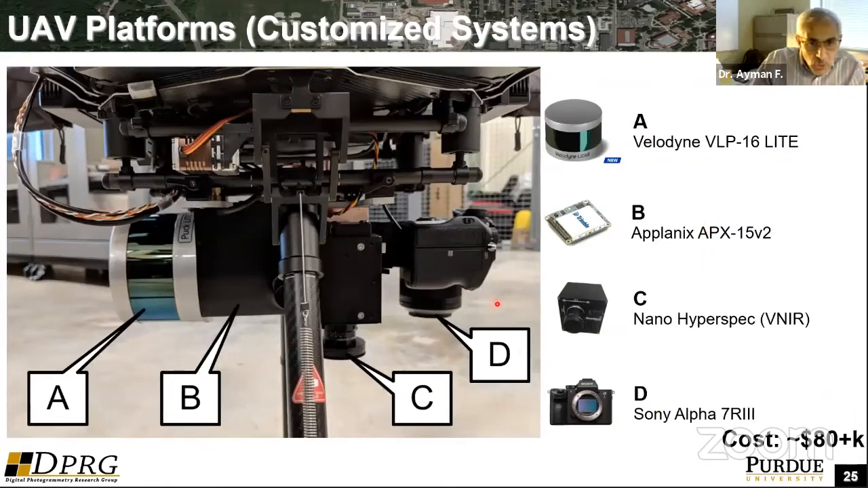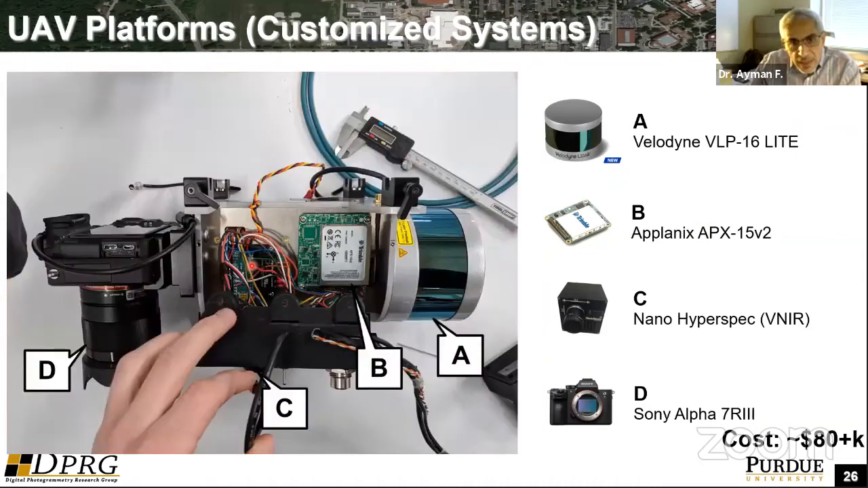So this is just a closer look at the payload. This is a LiDAR unit. This is the hyperspectral camera in the visible near infrared. This is the RGB camera, and the integrated GNSS-INS unit, which is based on the Applanix APX15, is inside this unit. This is a closer look at the guts of the system.